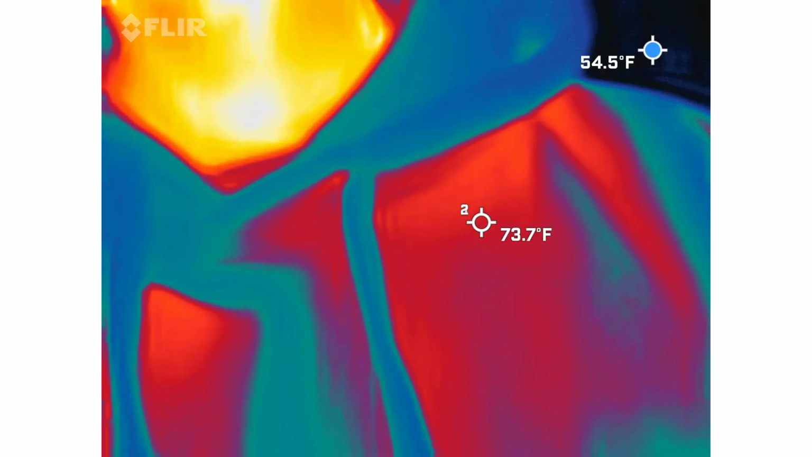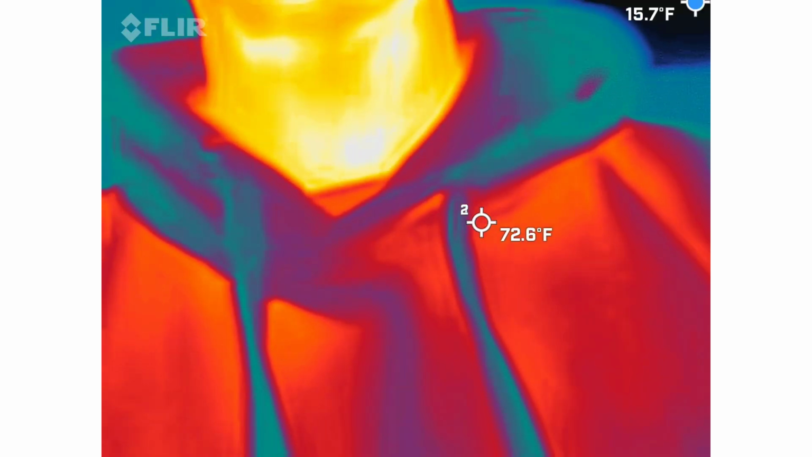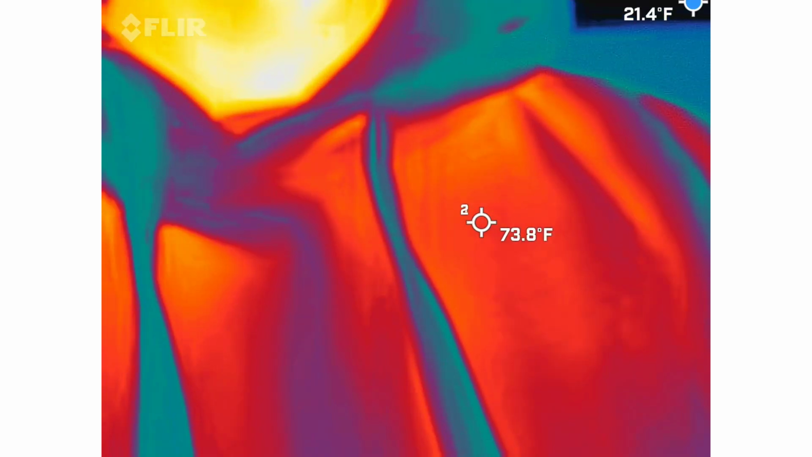So this is a FLIR camera, so this is the real deal. This is not a phone app. There's an app to run the camera, but it is not something you guys can download. Obviously you should be able to see me, red, orange, and yellow, right? You're looking for blue and black. Those blue and black spots should either start moving on their own or take shape on their own.